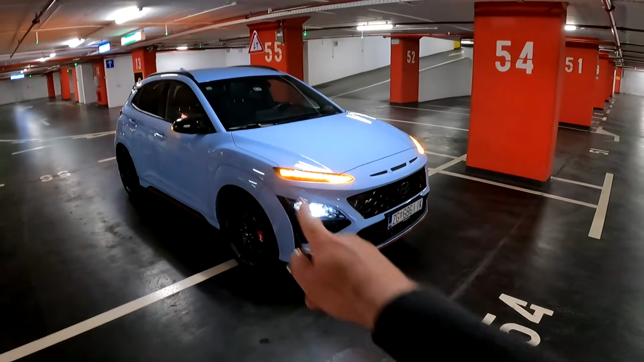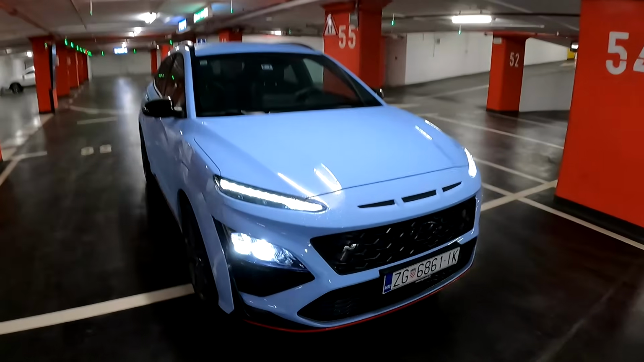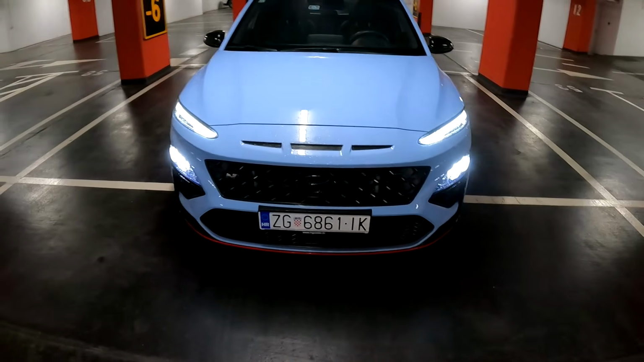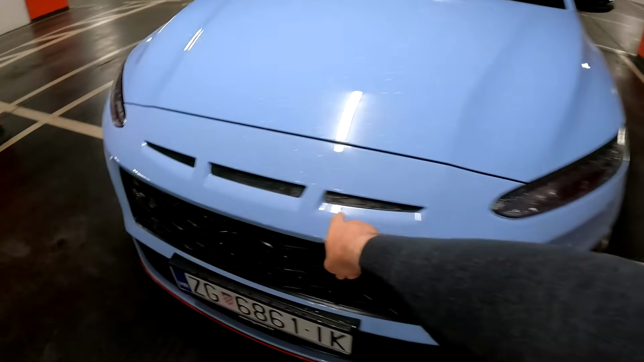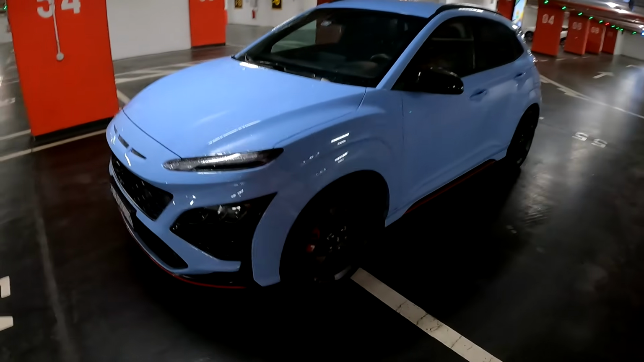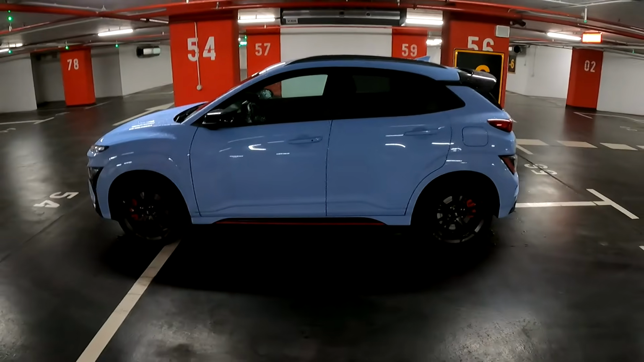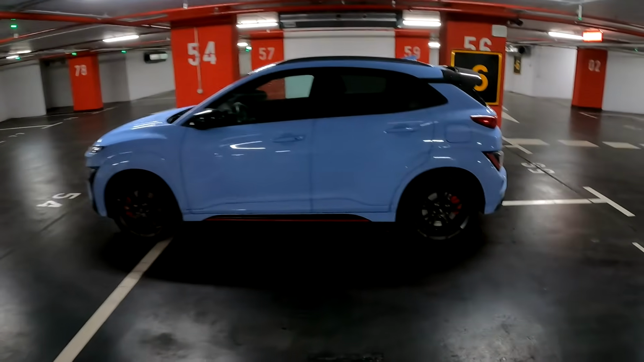When I unlock it, we are greeted with the split headlamps that have the daytime running LEDs here, and then the main unit is down there. Massive front grille. We also have the N badge, and with this element you can notice that this is the N model, as well as the special color. I believe it's called the Sonic Blue. 19-inch wheels, special brakes, side skirts with the red elements, and overall a very impressive looking car. 4.21 meters is the length.